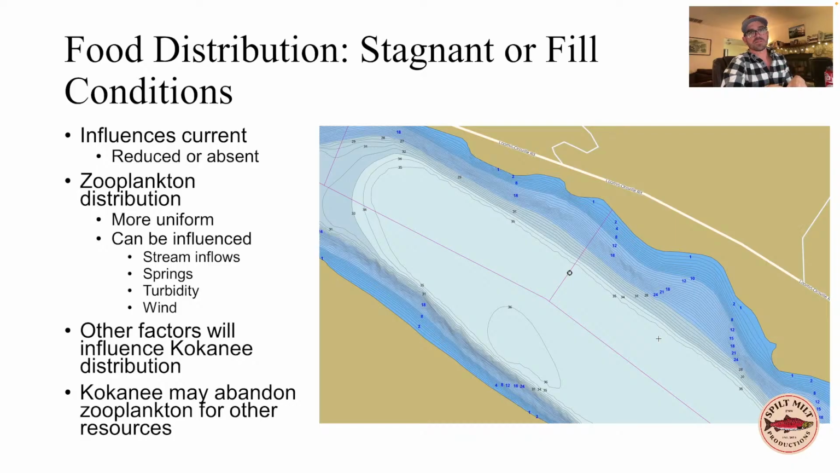As these lakes fill, or if you're fishing a lake that doesn't really have strong flow, then these influences of current aren't really applicable. Things that might become more influential now are things like stream inflows of smaller streams, springs, turbidity. Turbidity is going to reduce the ability of phytoplankton to get sunlight, so if you have turbid areas of the lake, they'll tend to hold less kokanee.